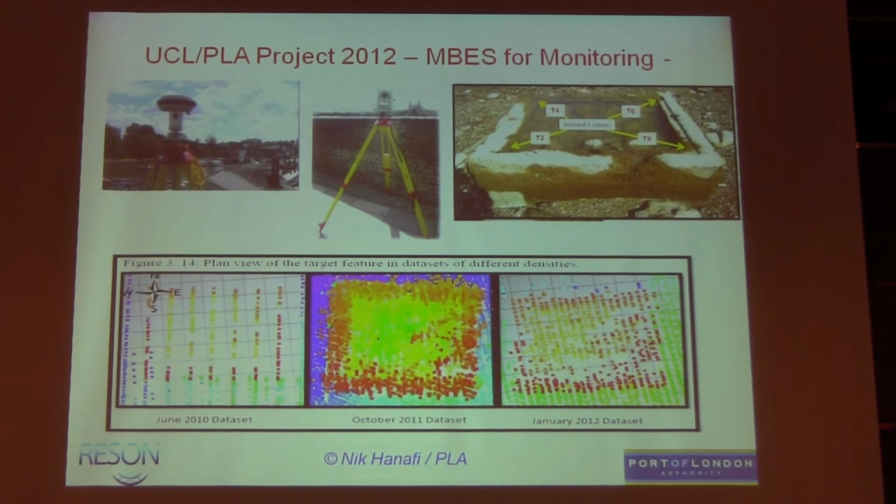We've surveyed this 16 or so times, and we picked 3 data sets. This survey from 2010, a little bit sparser. Survey in 2011 with the 7125, huge amount of data. The surveyor obviously had lots of time on site and got some good data. So these are the point cloud, each individual point of the processed multi-beam data. So we have a 3-year spread. And Nick picked off these inner corners. And then, so we've got 2 data sets.